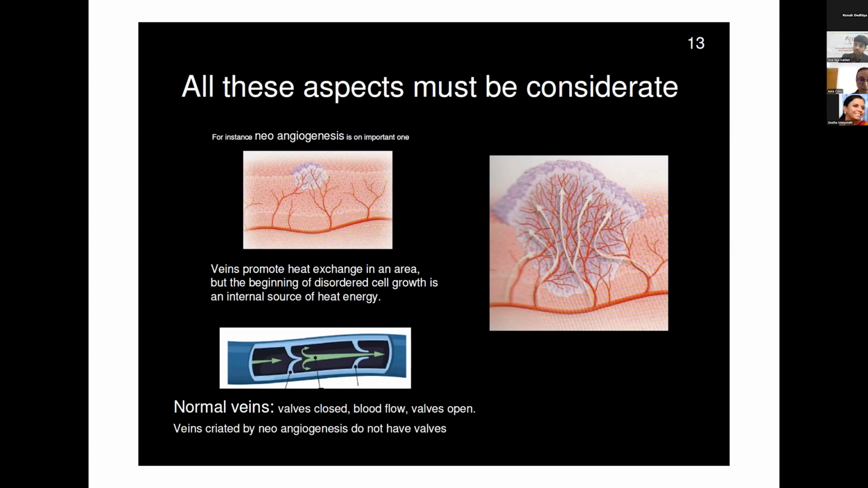And also another point is that some other elements that this cellular multiplication produces, that is a lot of fluids in a region, in the end produce other vascularization and an increase of fluid in a region.